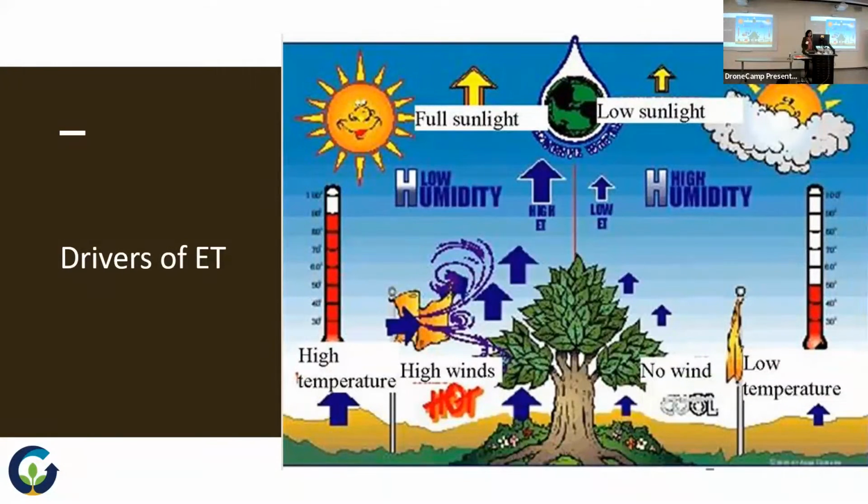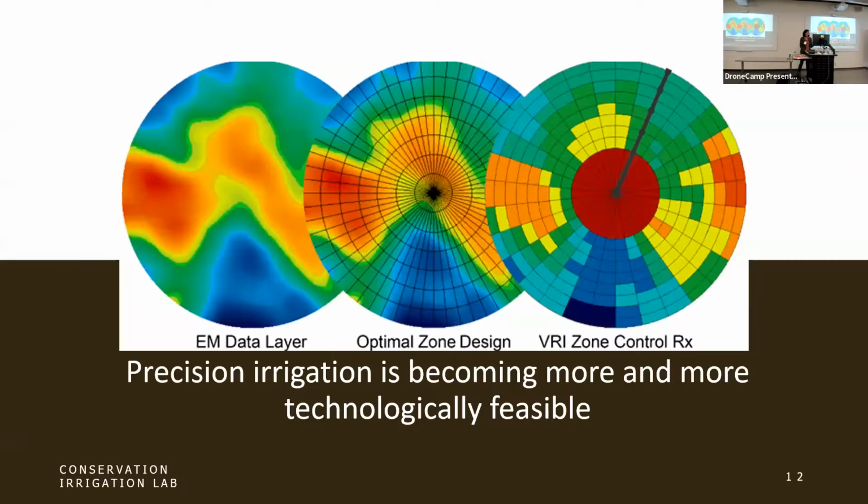Usually in the algorithms that we use to map crop water use or crop water stress, these are often fixed, and we are not measuring how they vary in space on a field. But we are getting information from a MET station that's close by. So precision irrigation and precision agriculture is becoming more and more technologically feasible.